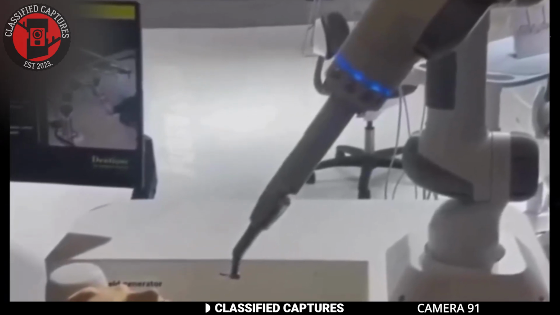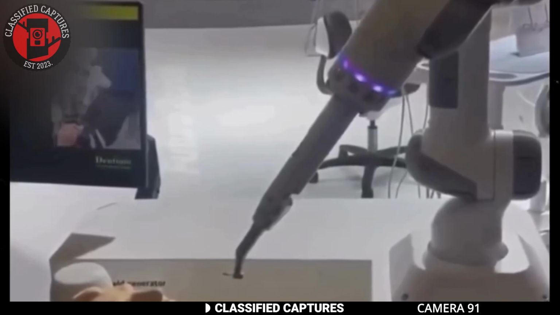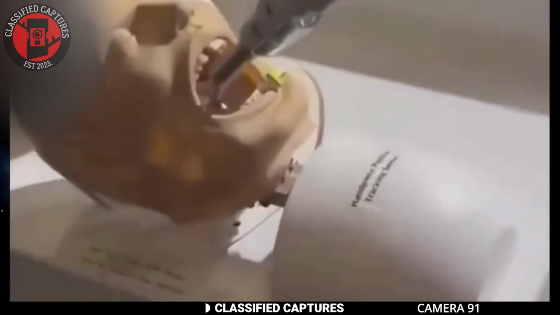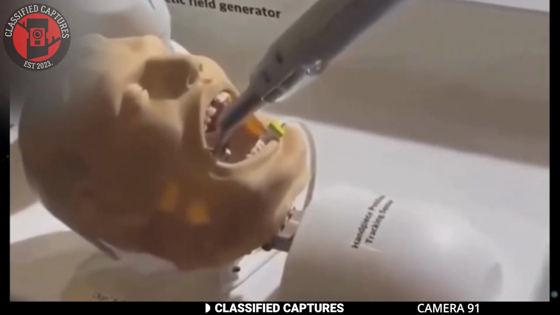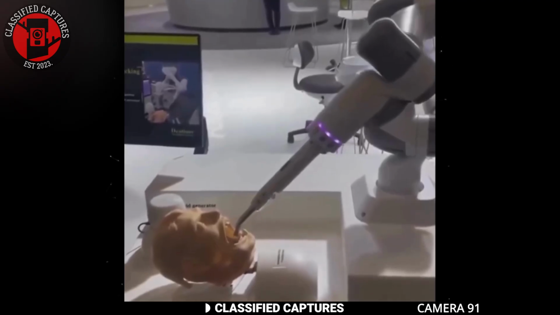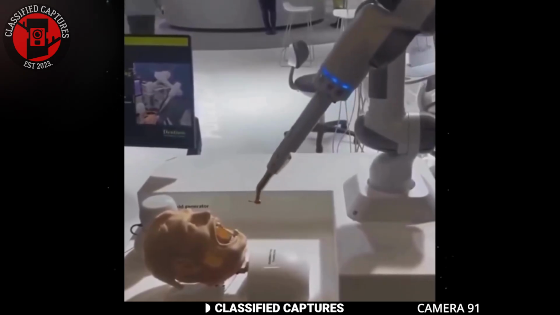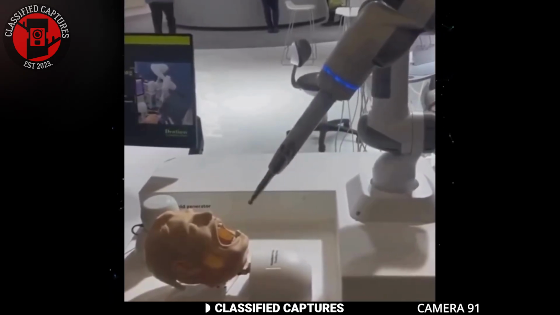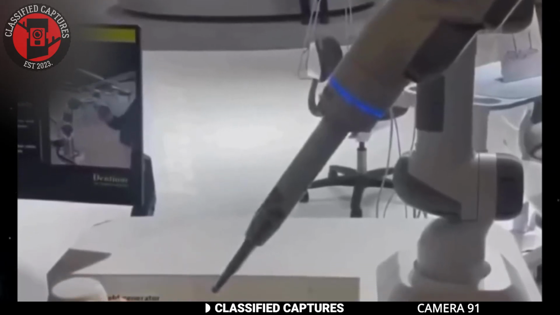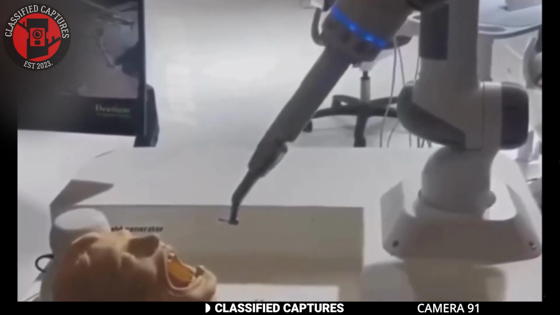Some people might find the idea comforting, thinking a robot could be more accurate and less prone to mistakes. Others might feel even more anxious, preferring the human touch and the reassurance that comes with it. Honestly speaking, I, for one, would be freaked out. What about you? Would you feel more at ease knowing a machine is handling your dental care, or would the thought of a robot poking around in your mouth make you even more anxious?